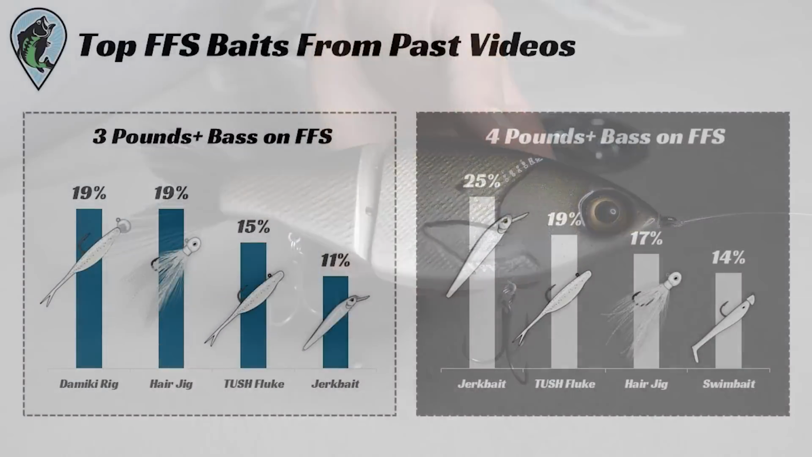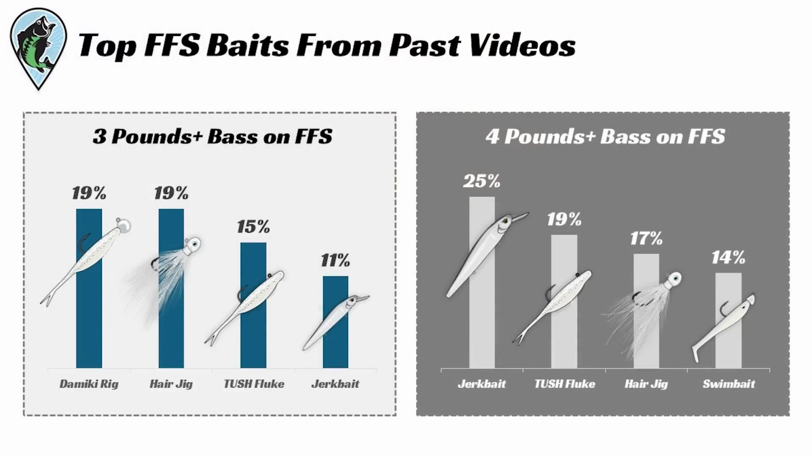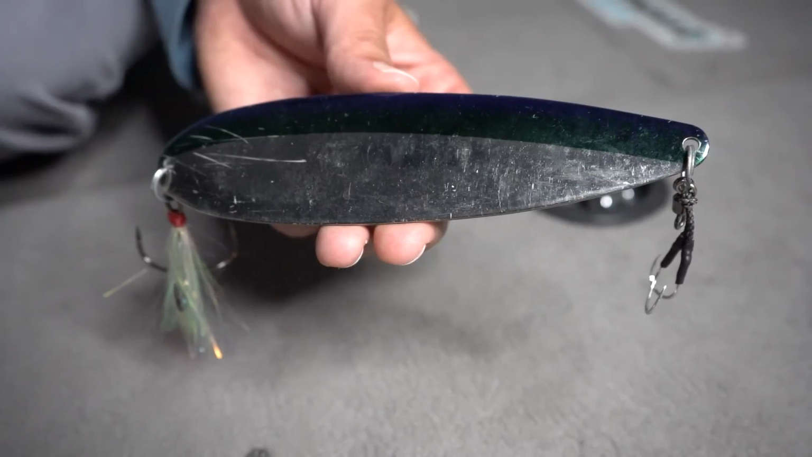And as you can see, I haven't really been catching a lot of fish on either a big flutter spoon or a big glide bait, even though I know they are very effective now across the country in different seasons, different situations, lake types, things like that. There's a lot of guys in my area that are winning tournaments on those baits, and I just haven't really taken the time to focus on throwing them. And that could be another option.